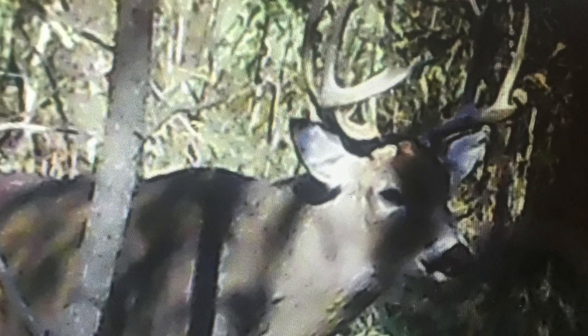This guy's one of my number one bucks that I've seen on my trail cam. He's a huge buck. I think he's maybe about a 3.5-year-old deer. He only comes in at night, and this is one of the first videos or photos that I have of him during the daytime. But like I said, unfortunately, I can't hunt that side.